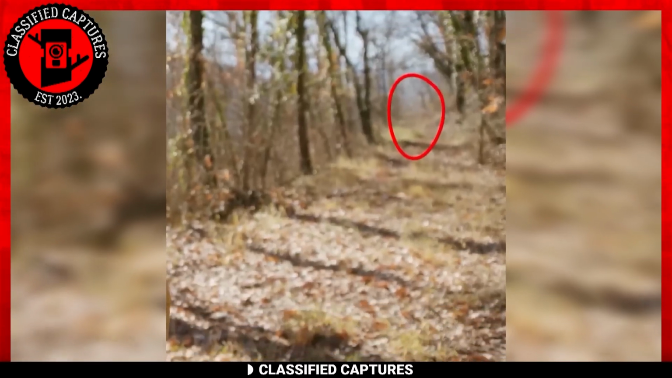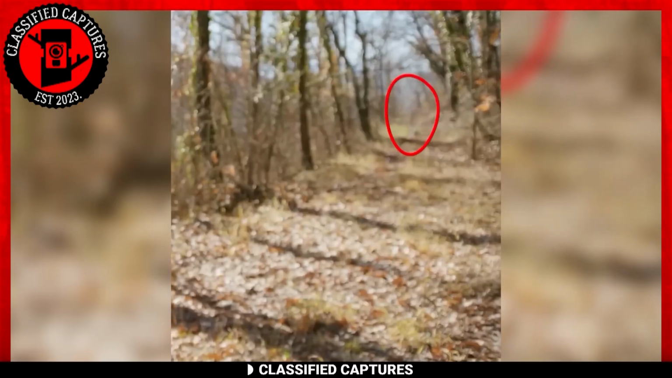What do you think this is? A possible glitch in the system, maybe? I don't know, but I think that's an authentic ghost sighting right there.